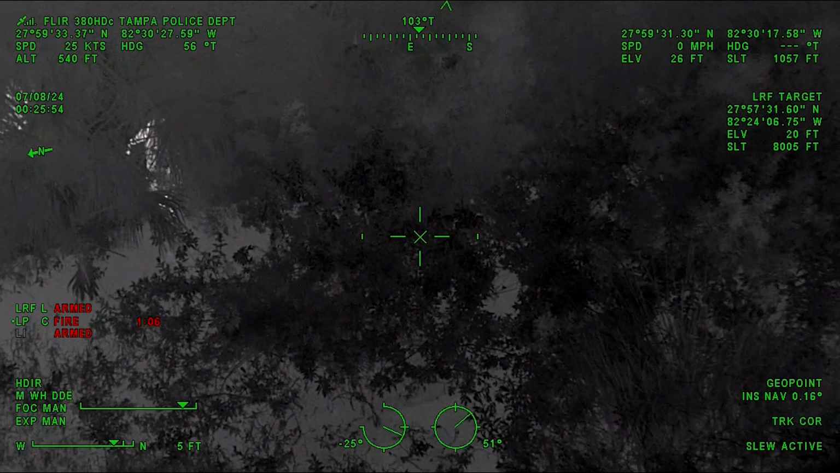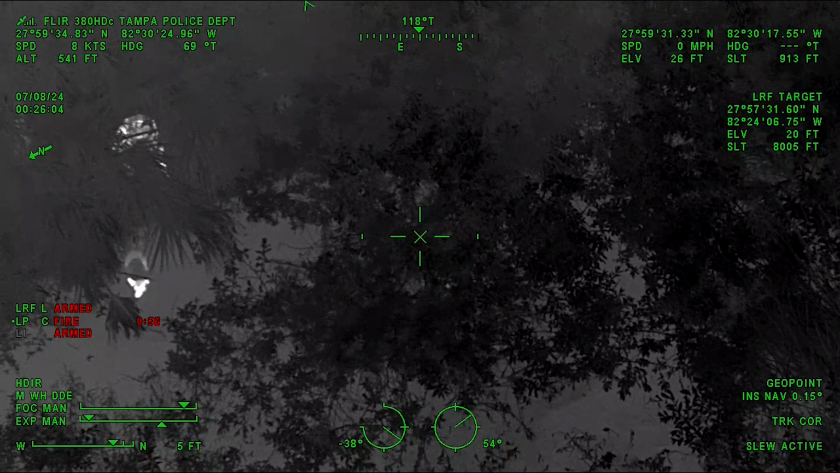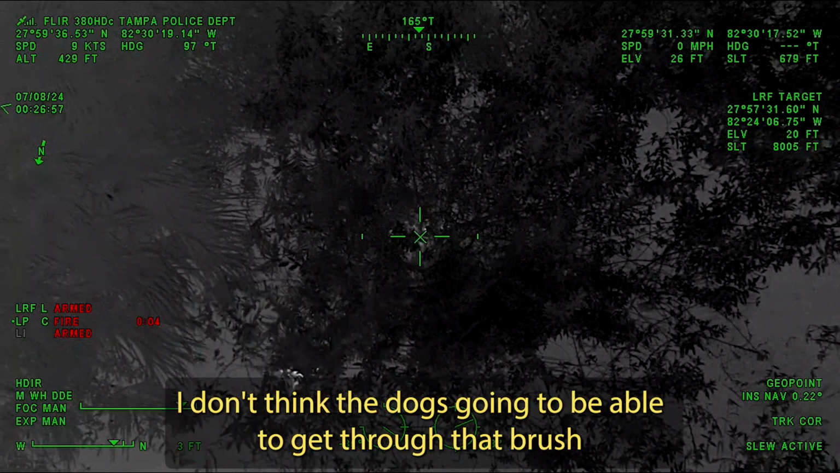Hey, I'm getting the dog out! As soon as I reached the embankment, I had no idea how muddy it was. Me and my partner came up with the idea of actually taking my 15-foot leash and hooking it up to the back of my vest, and then I was able to deploy the dog into the water, and he was actually holding me up because I kept sinking into the mud, slipping down. Marcus, make sure you have a good grip on me. I don't think the dog's going to be able to get through that brush.